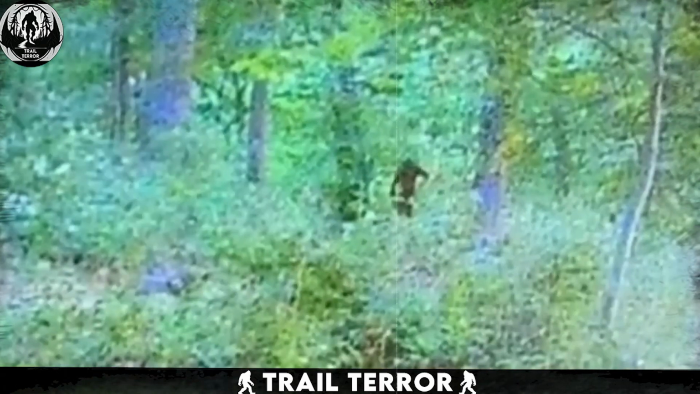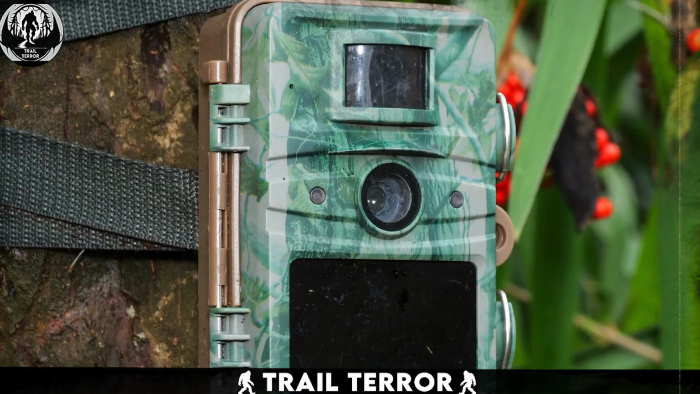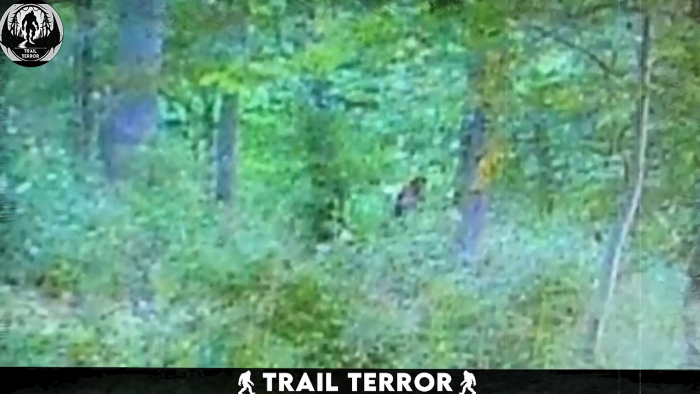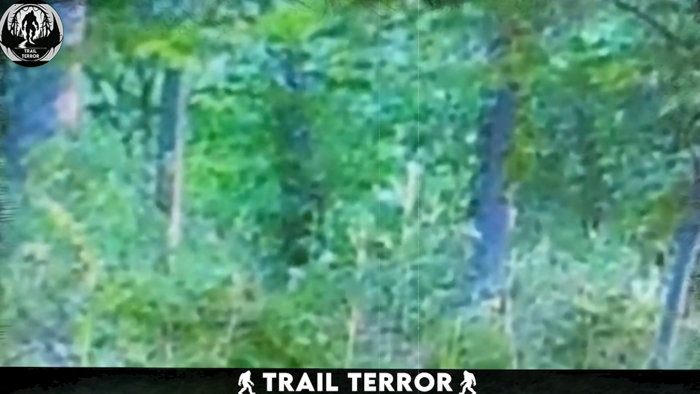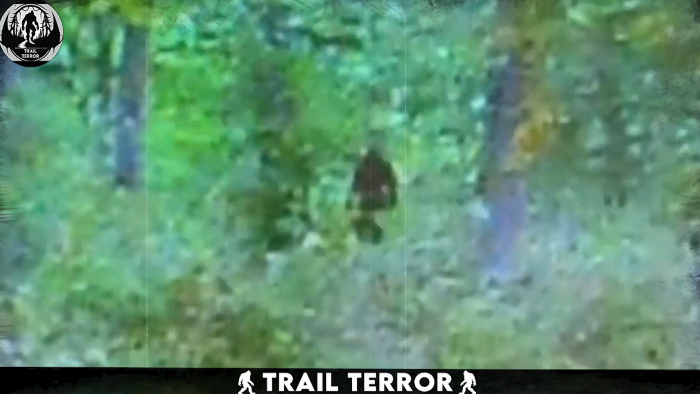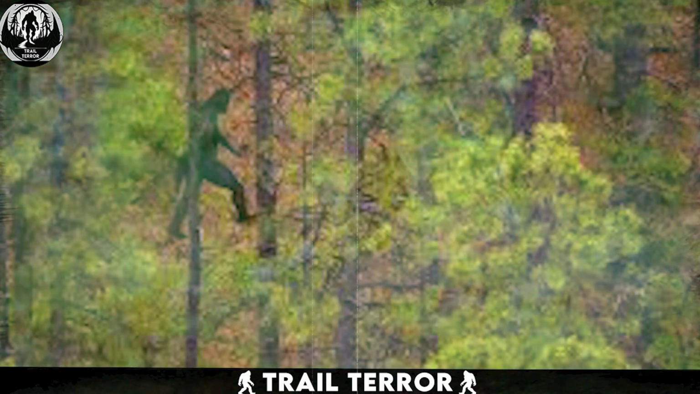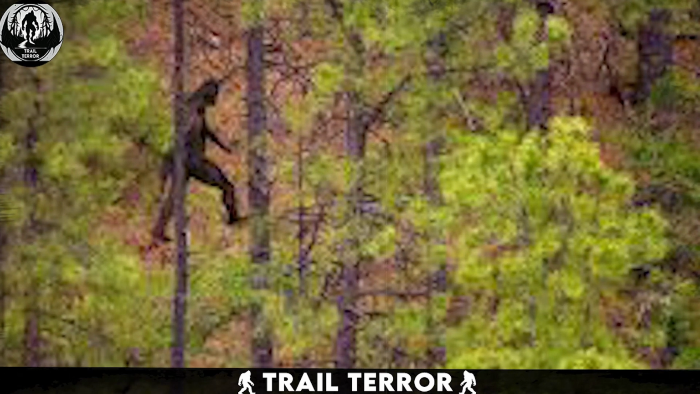This intriguing video, captured by a trail camera, presents a mysterious scene in a green forest during daylight. The camera focuses on a large, black, hairy creature, which is notably tall and walks on 2 legs. The bipedal movement of the creature is clear, although the image itself is somewhat blurry due to the zoomed-in perspective. The creature's appearance and characteristics inevitably bring to mind the legendary Bigfoot, a figure that has long been a subject of folklore and speculation.